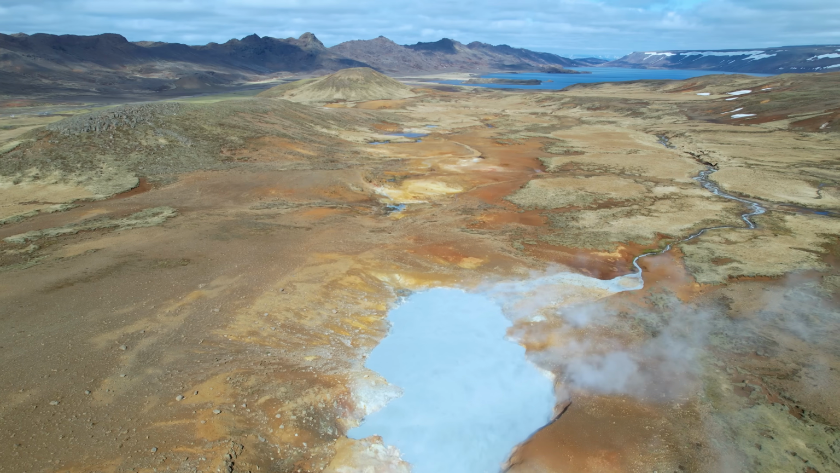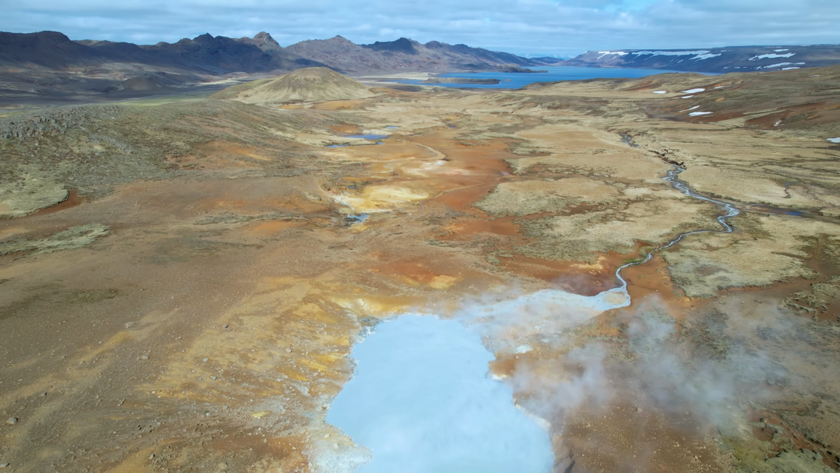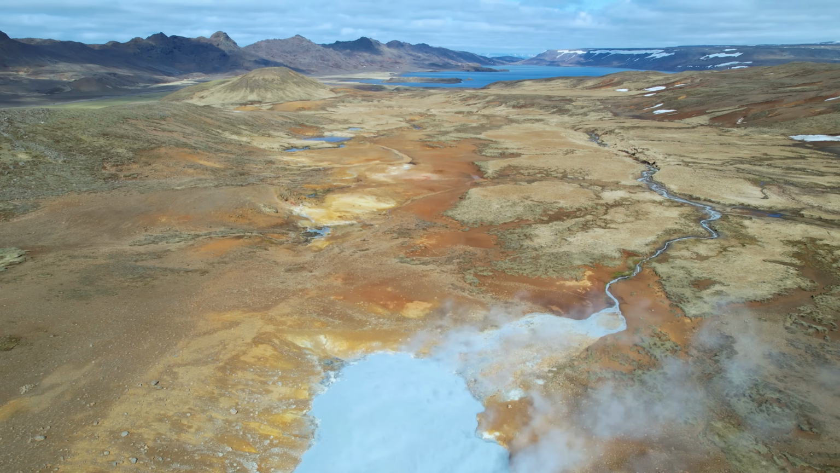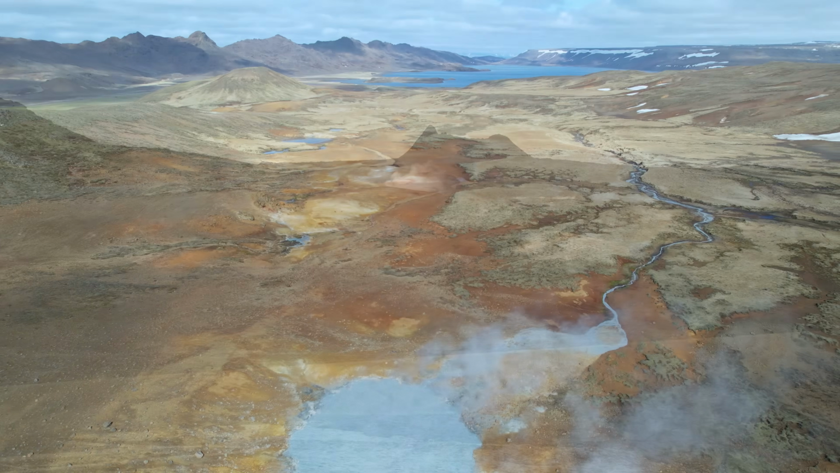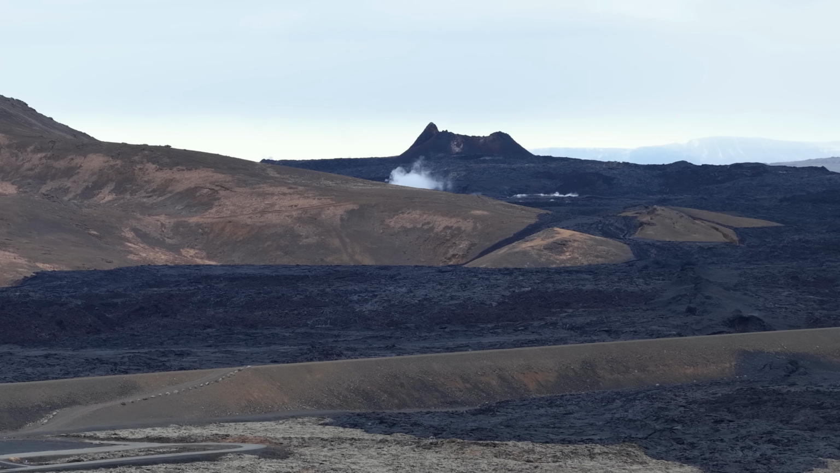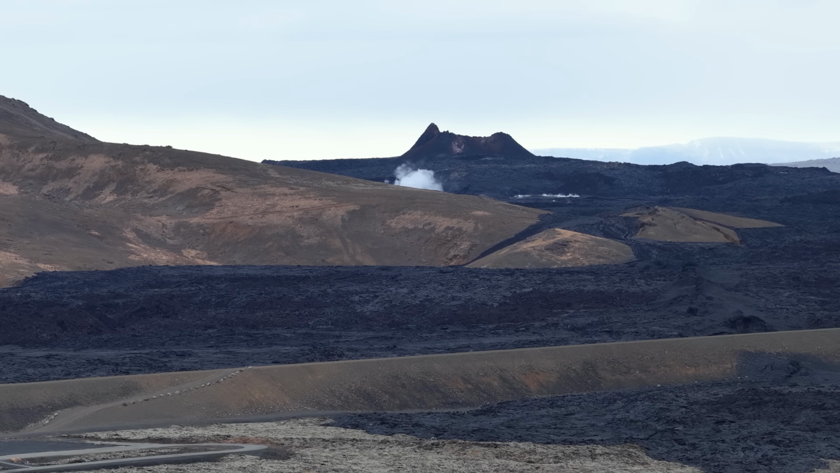That could actually be soon because we expect a volcanic eruption to start there any day now, although it might just as well never start. So this chapter by Grindavik could actually be already over. It is, however, too early to write it off, in my opinion, so I'm still on standby, at least for a few more weeks.